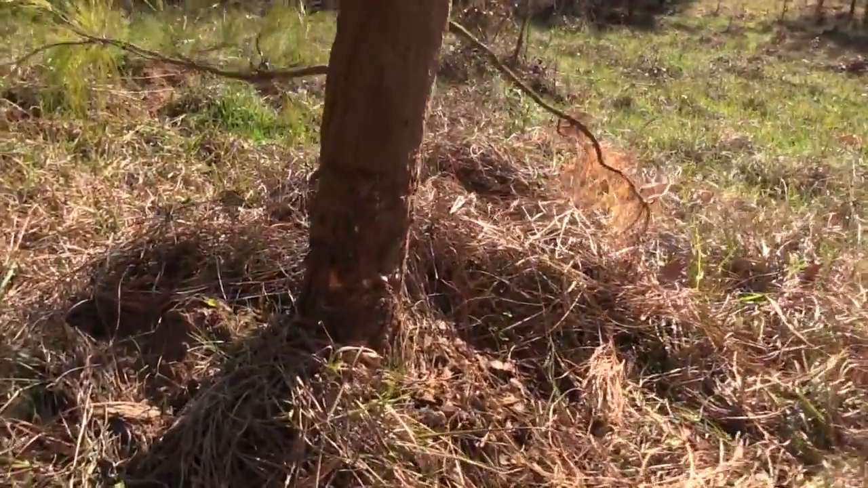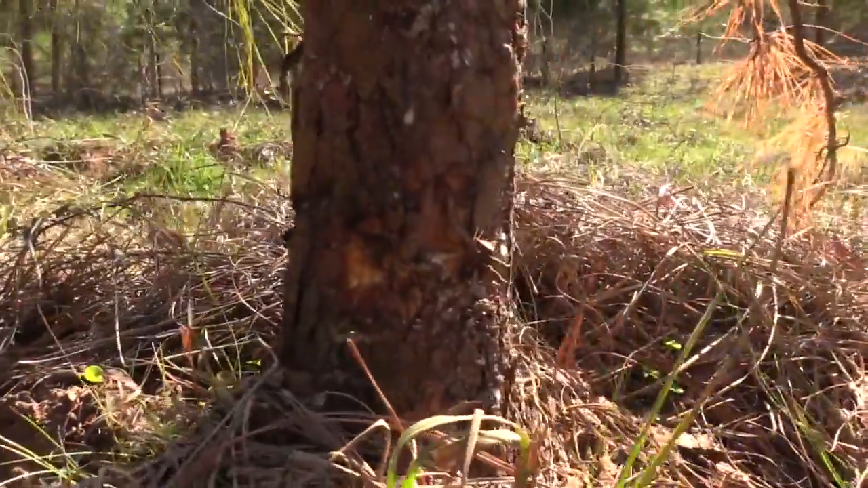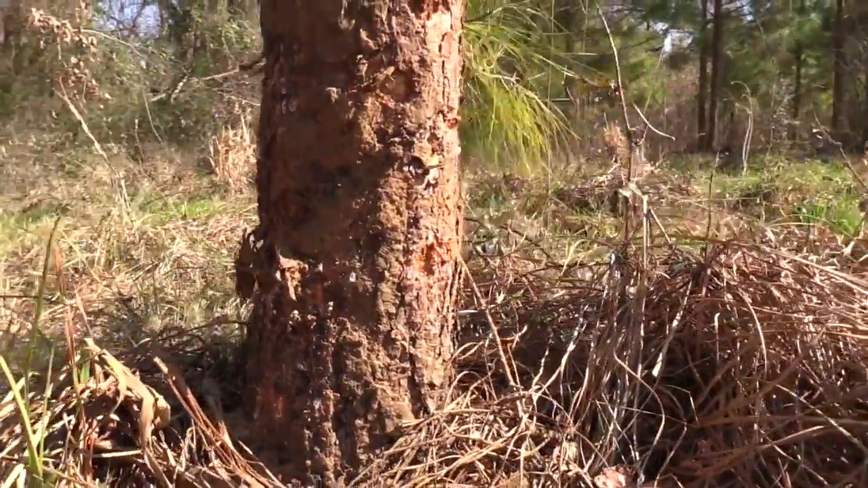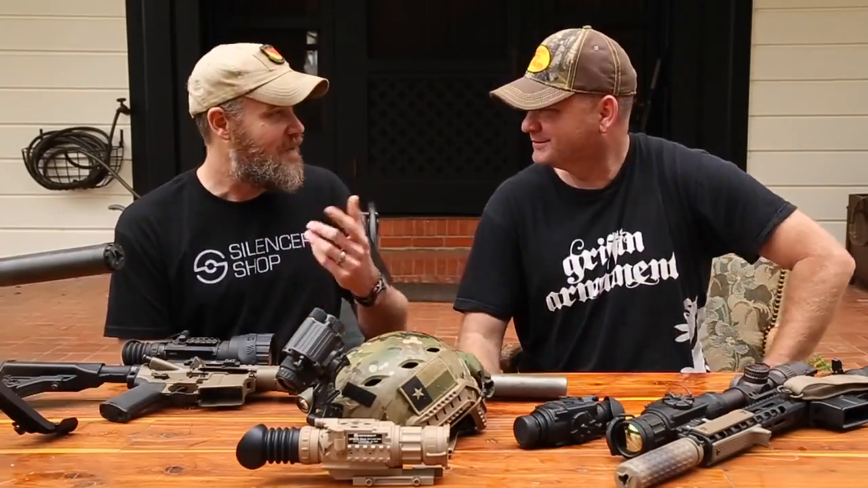We saw them damaging the trees. We saw where they were rubbing up against the trees. All sorts of crazy stuff that I learned while I was out here, because this is a learning experience for me. But I have the bug. I'm coming back. As a matter of fact, I think we're planning another one here in about 3-4 weeks. Awesome. Yes, sir. So we're going to keep coming down here and shooting pigs.